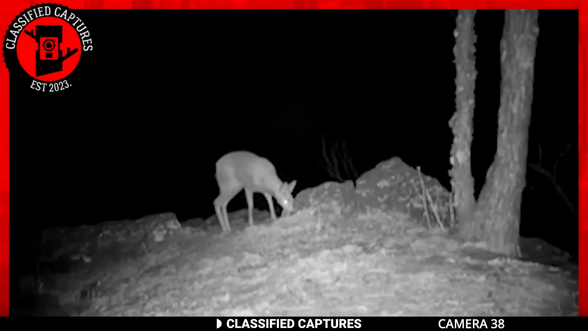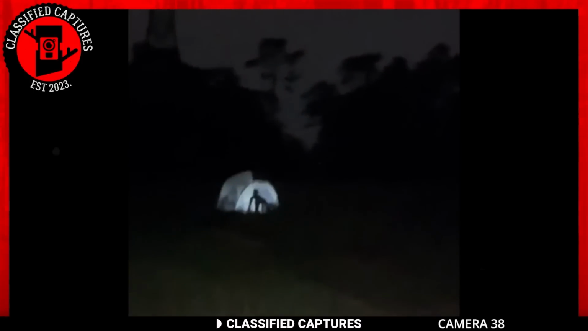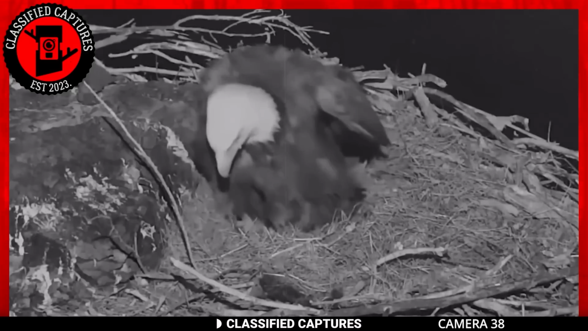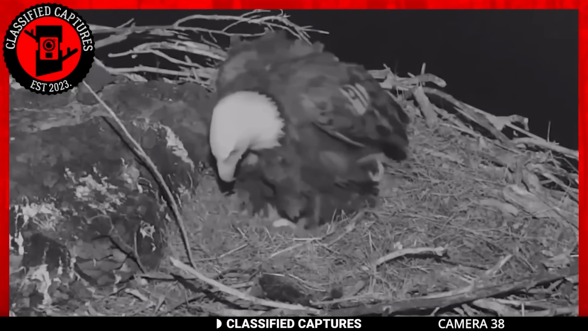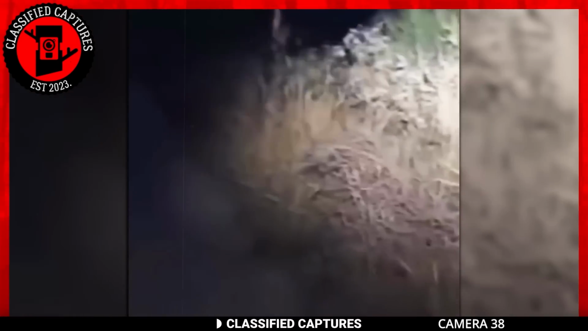Skinwalkers, paranormal creatures capable of assuming any form, be it human or animal, often mimic those they have encountered or harmed. Since they're not in their true form, they exhibit peculiar behavior. Now, let's look at a prime example. This deer right here. It jumps uncontrollably and bolts straight into the bushes.